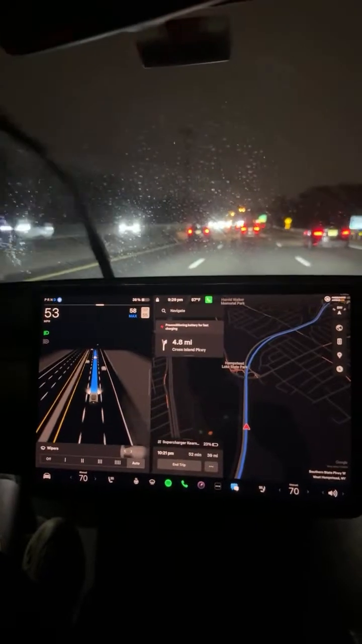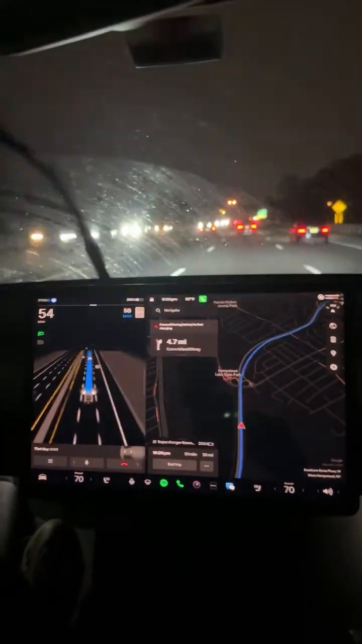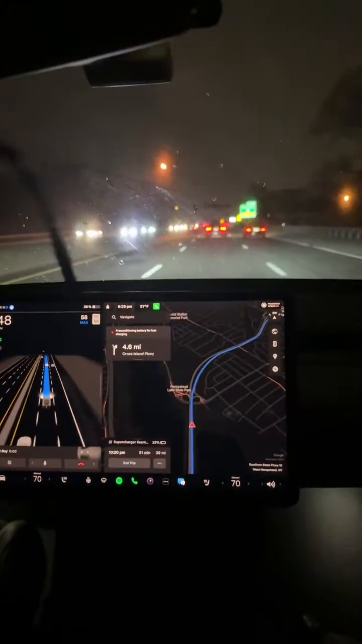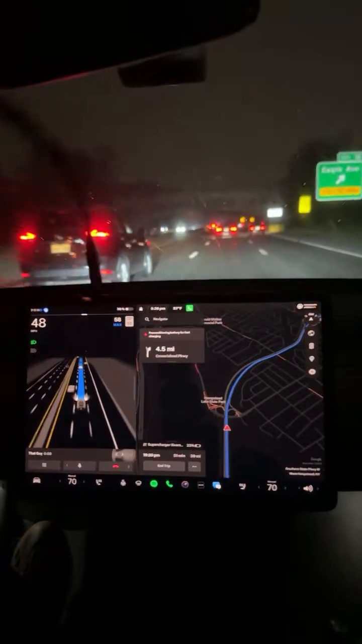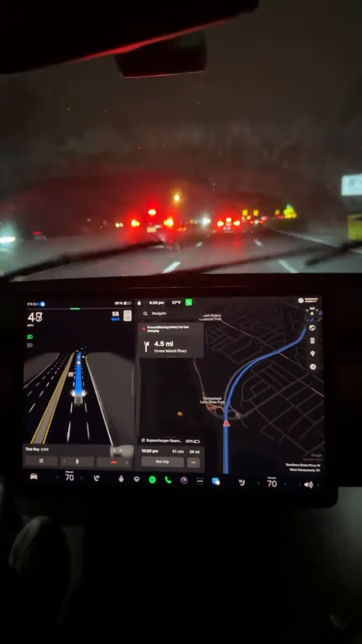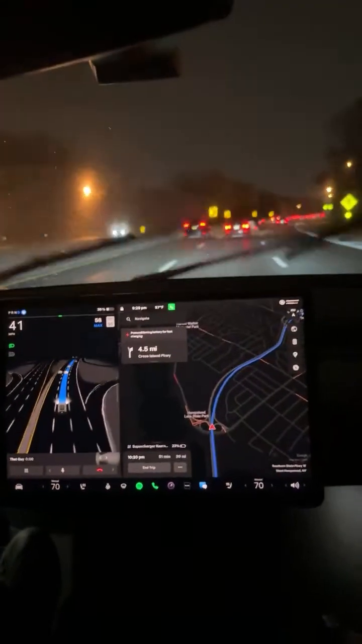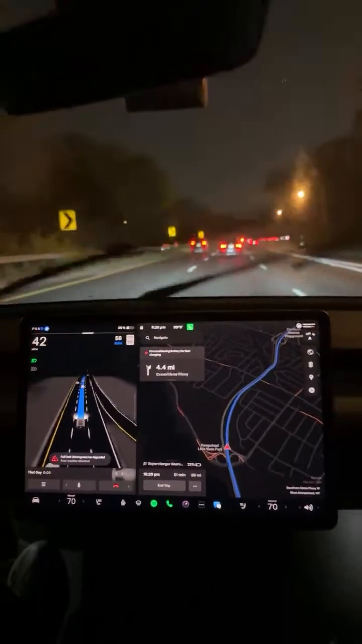It's raining. This is very interesting because it's nighttime and it's raining, and this car doesn't have any sensors whatsoever. It's all cameras. So what I've noticed, if it's a good amount of rain.